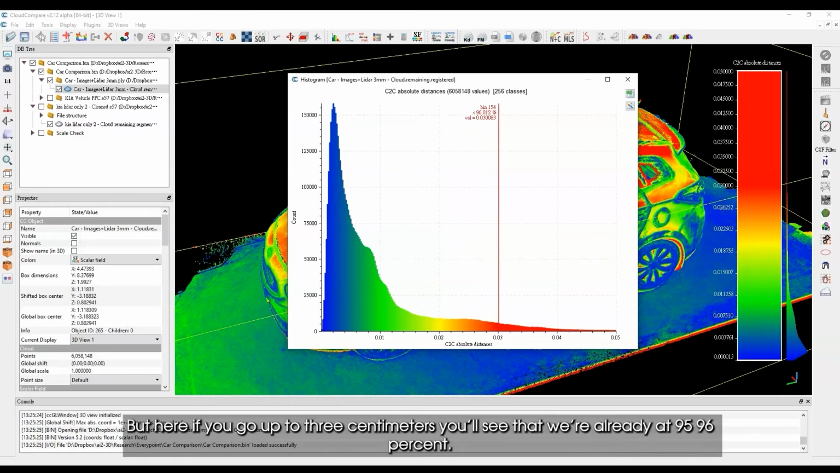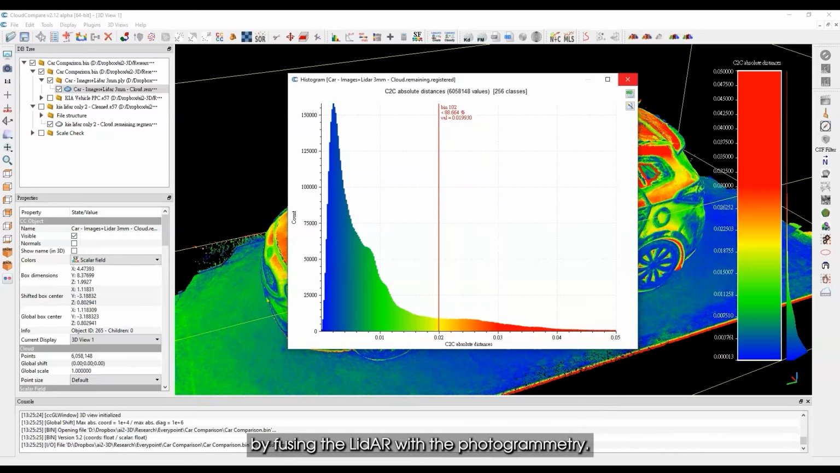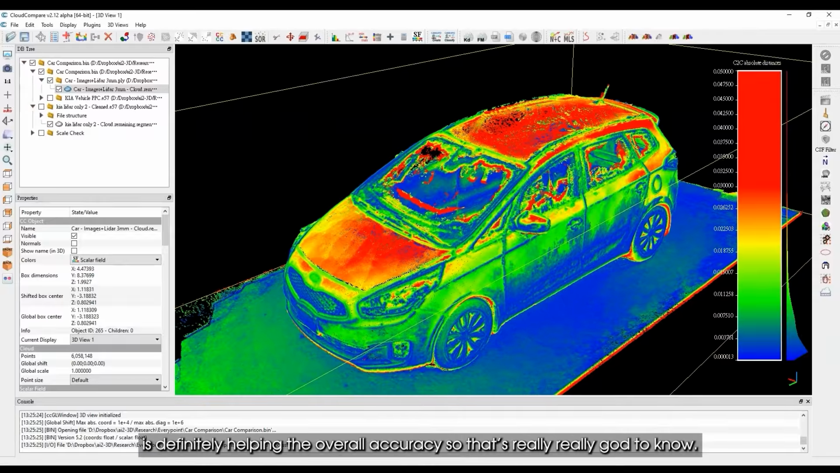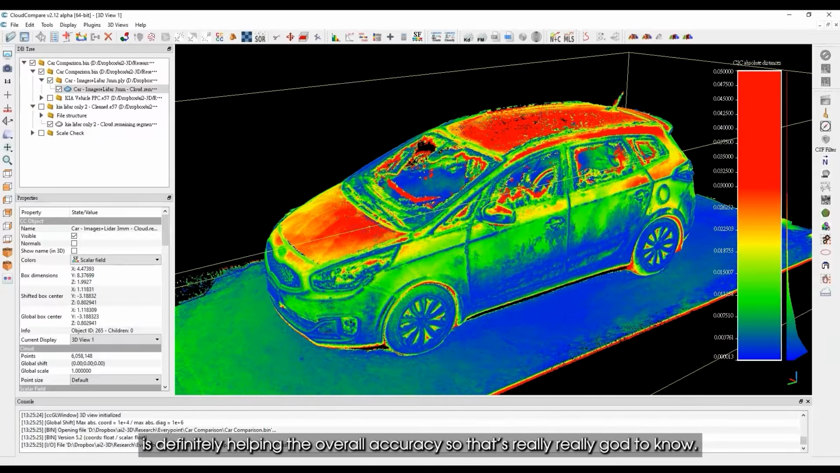But here, if you go up to 3 centimeters, you'll see that we're already at 95, 96%. So what this is telling me is that the majority of the points, by fusing the LiDAR with the photogrammetry, whatever magic they're doing there between the two is definitely helping the overall accuracy. So that's really, really good to know.